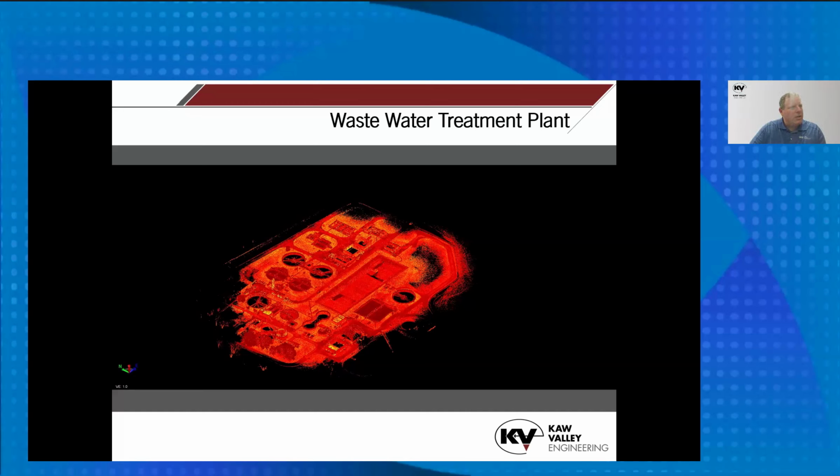And one reason we used it on this was we did the terrestrial, but we still had to locate all the little nooks and crannies, like around all this stuff, and it had just been so many setups and so much time. So we used the handheld, and this was all put together through cloud to cloud registration.